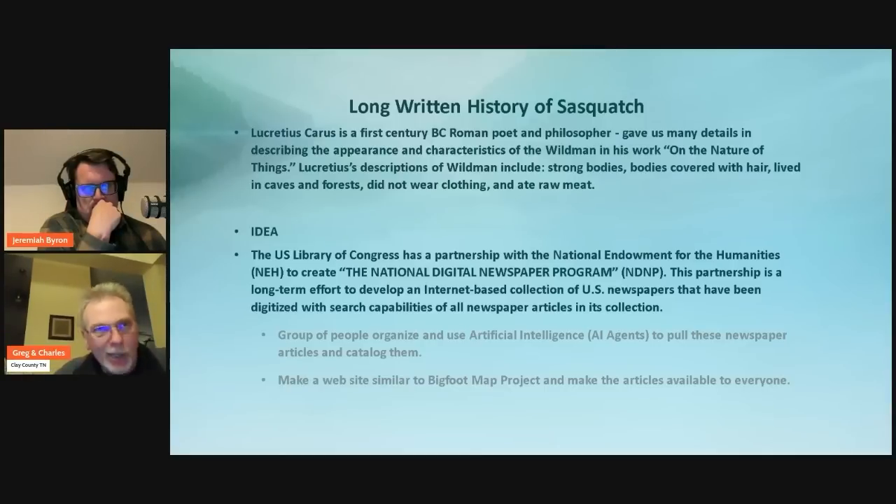using text recognition in the scan so that you as a user, when you log in, you can pull up the state of Kentucky and you can type "wild man," and it will search every newspaper article it has for that term of wild man.